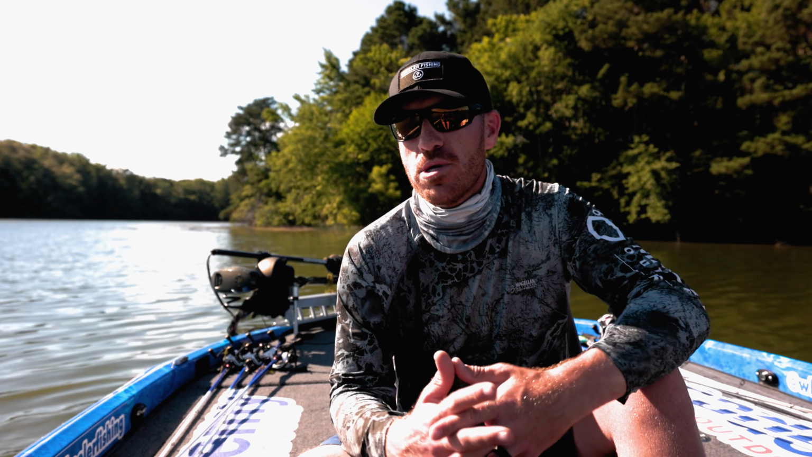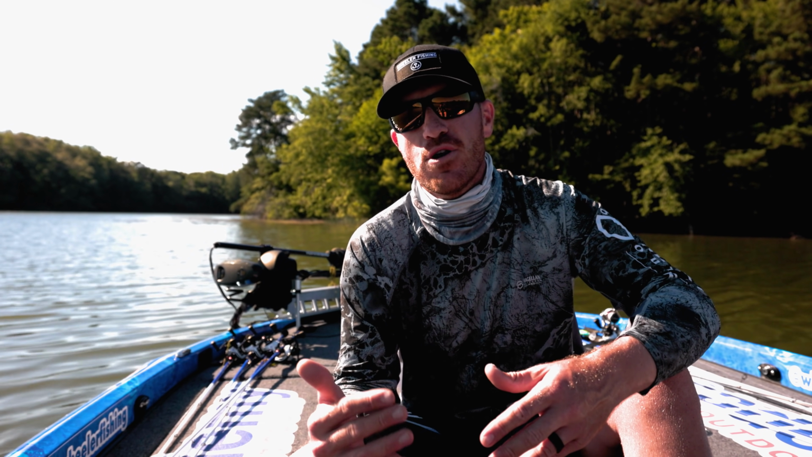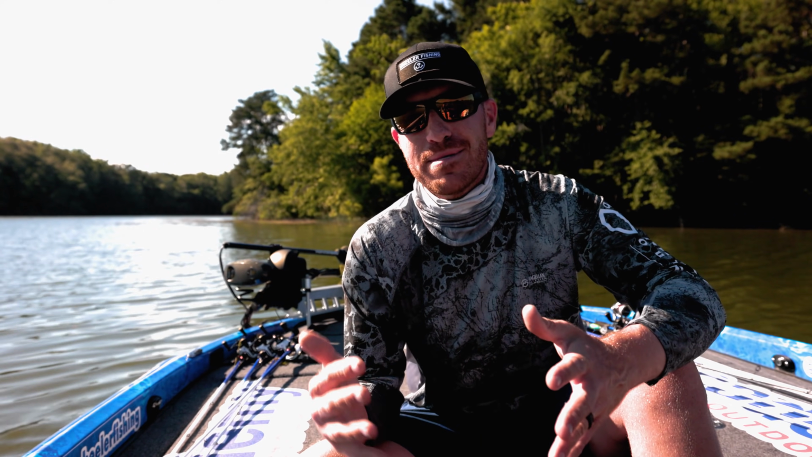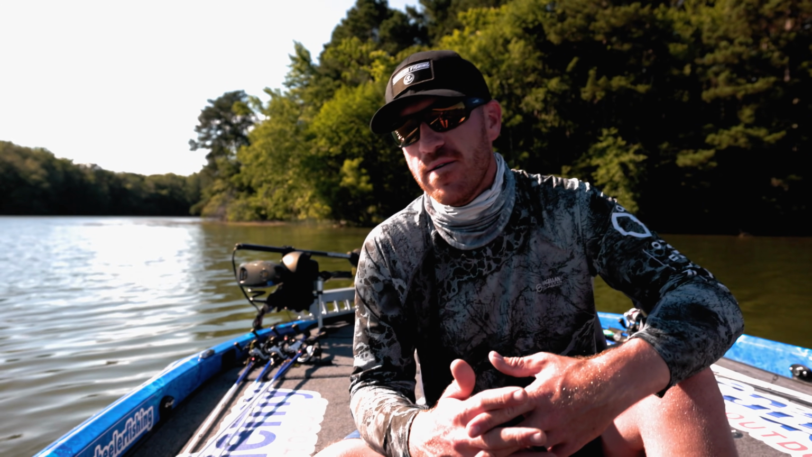I'm just going to tell you personally that over half a year, I've been super impressed with a lot of things about ActiveTarget. The distance is probably numero uno. I can see out a long ways, 80, 90, 100 feet. I can actually see a brush pile a lot of times at 100 feet. A stump, an isolated piece of cover. I've seen fish out there at 90 to 100 feet. So that is something that's very unique.